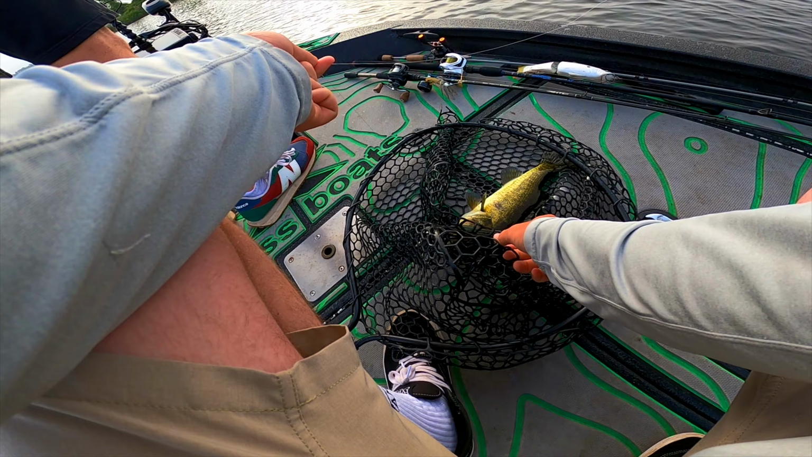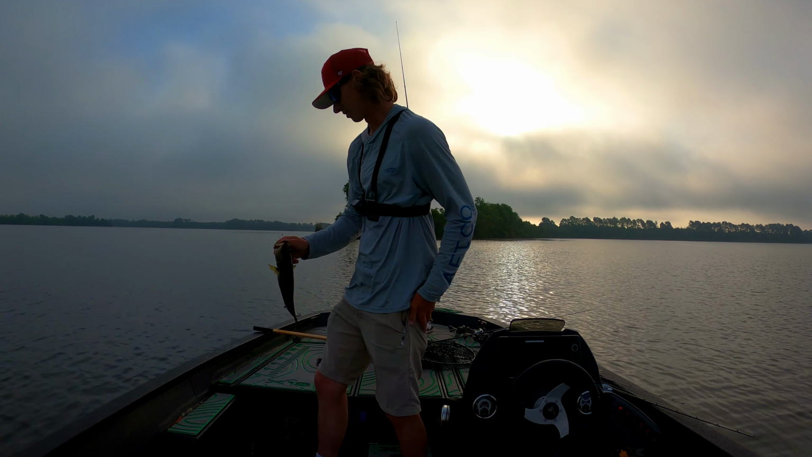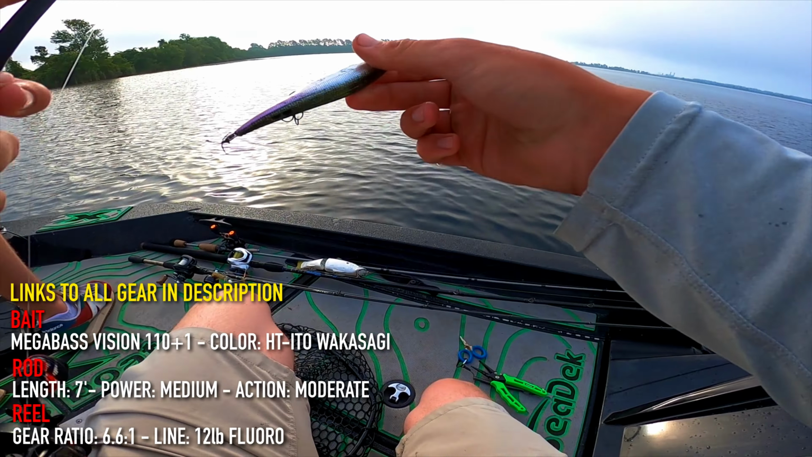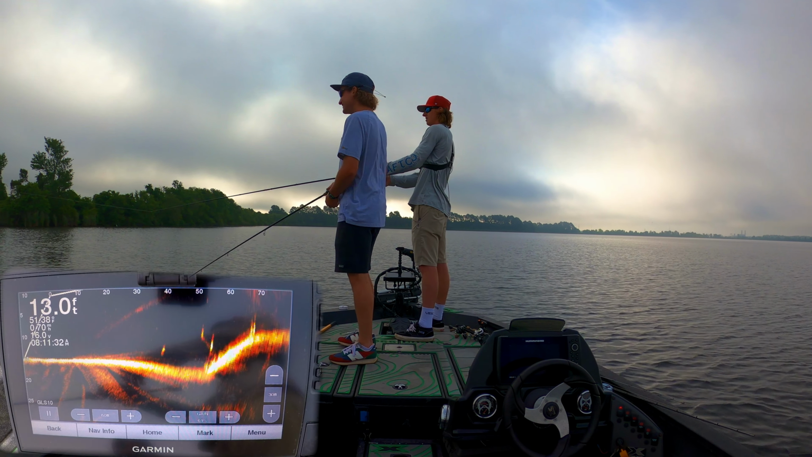Finally got first bite of the day for me, or first fish in the boat for me. Not a giant, but I'll take him right now. Came up, ate the jerkbait. Didn't even see him eat. He was just on. I was just kind of casting at some stuff that I thought were fish. Good old Megabass Vision 110. I don't remember the name of this color, but I'll try to find it.